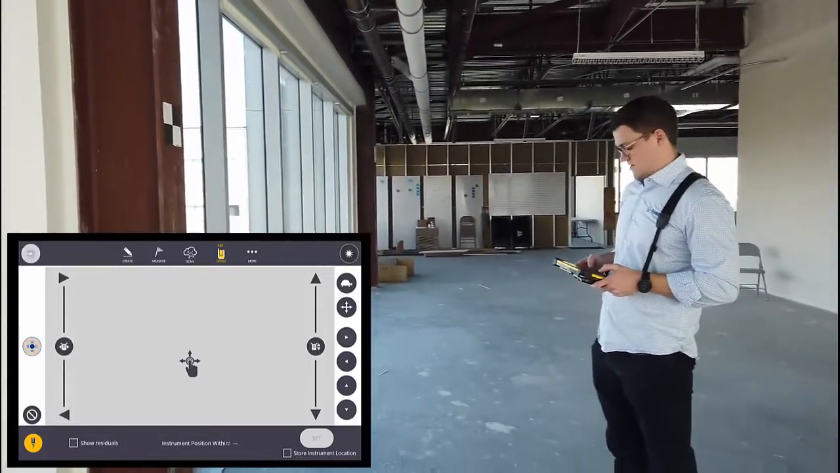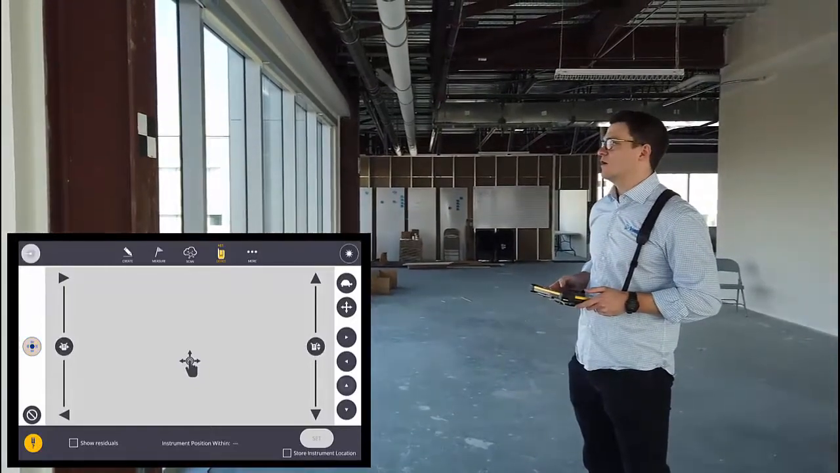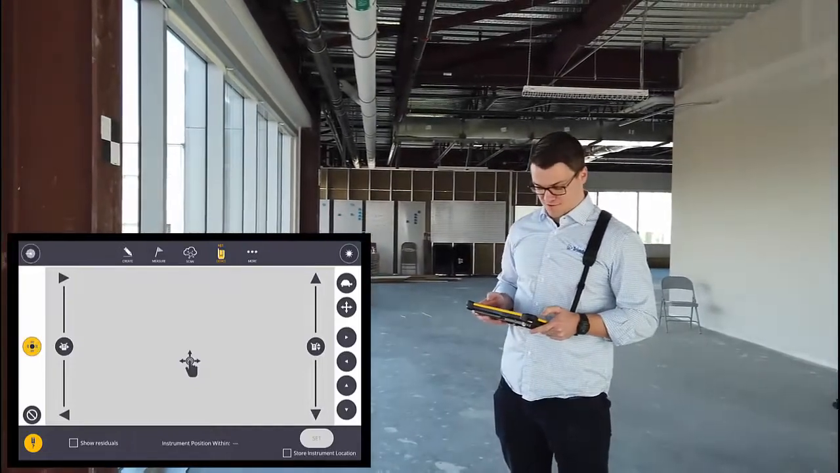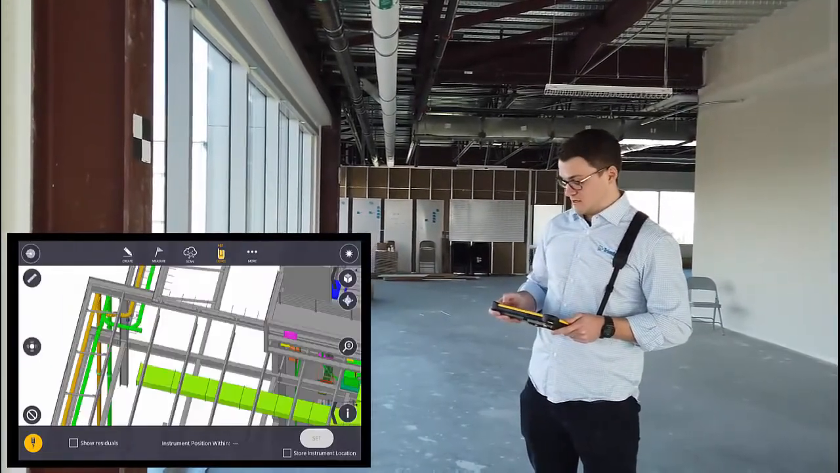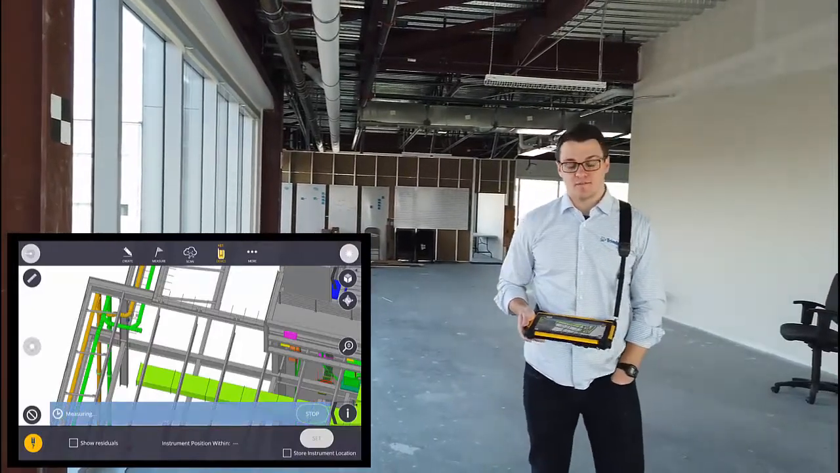So we do suggest, it's always good to have a third point as a QA, but to keep this video shorter, we're just going to take 2 measurements. This second measurement will come through, and then it will do the calculation on the accuracy of this setup.